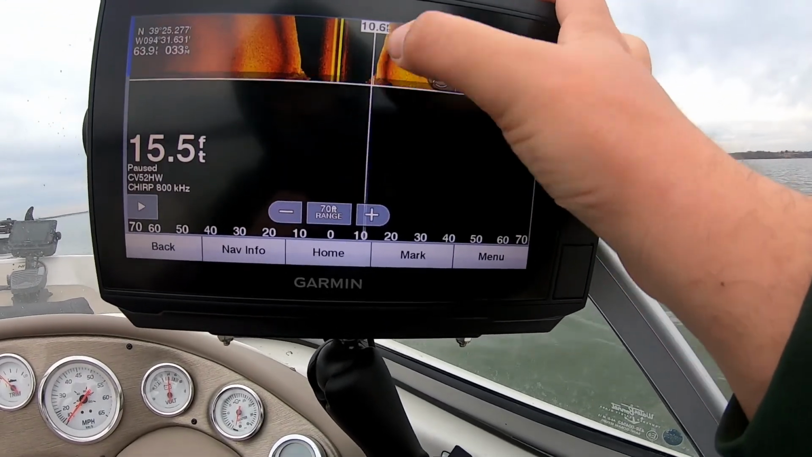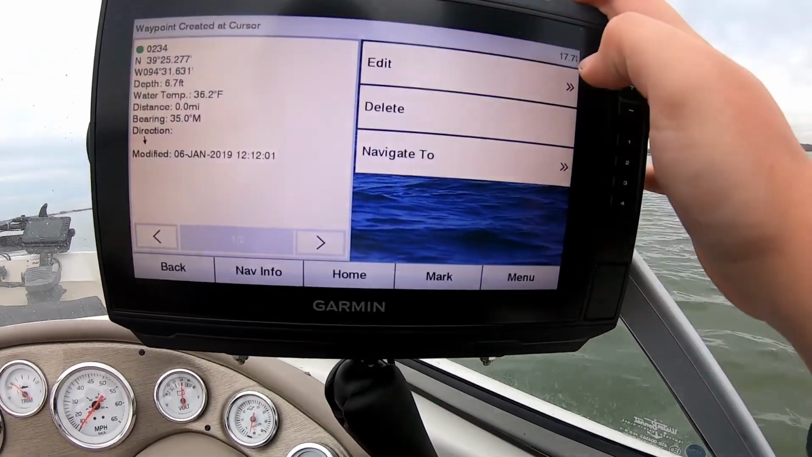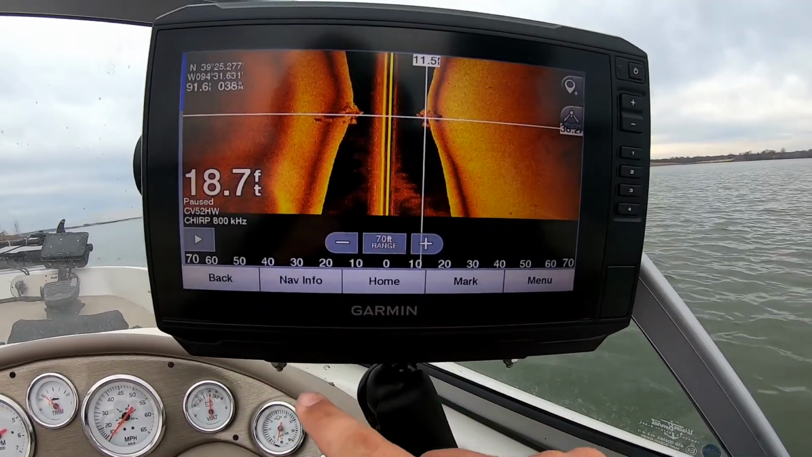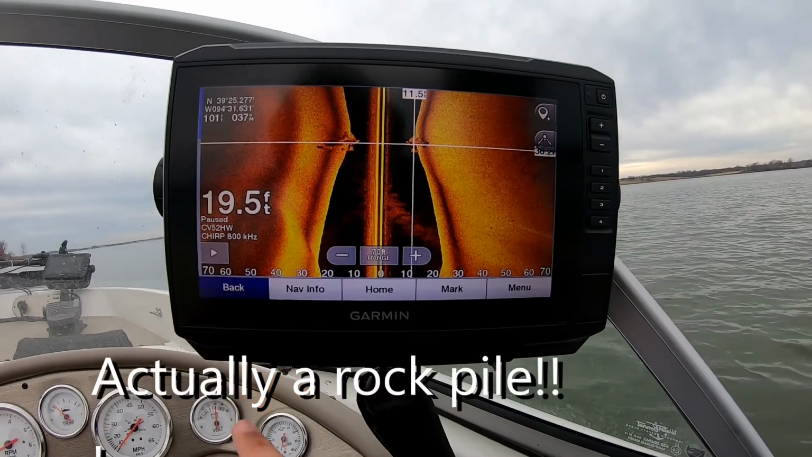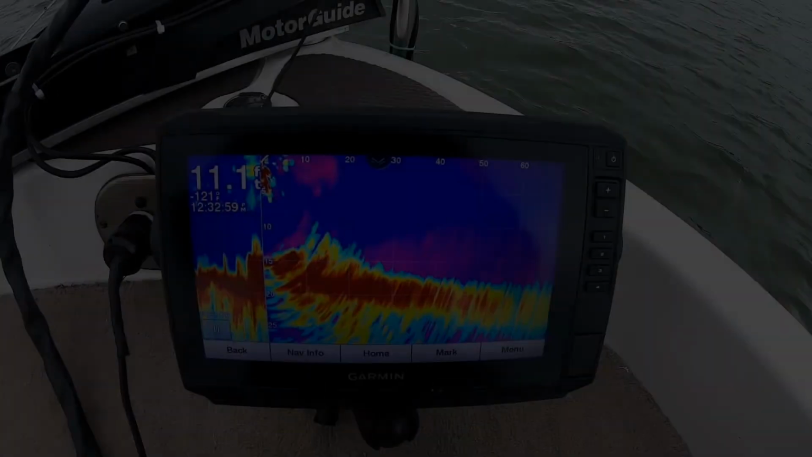We're gonna drag. We're gonna hit waypoint, back, and we just marked that brush pile. And now let's see if we can find it on the Panoptix.